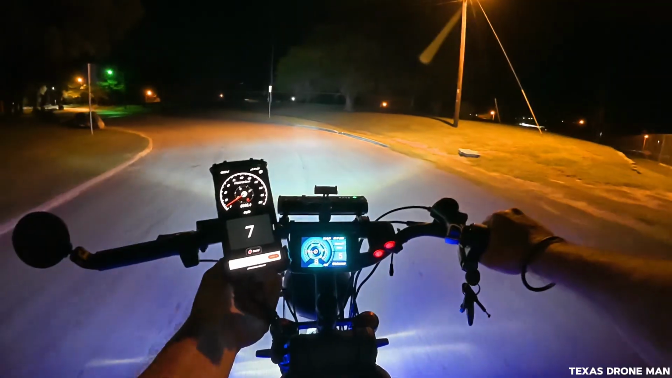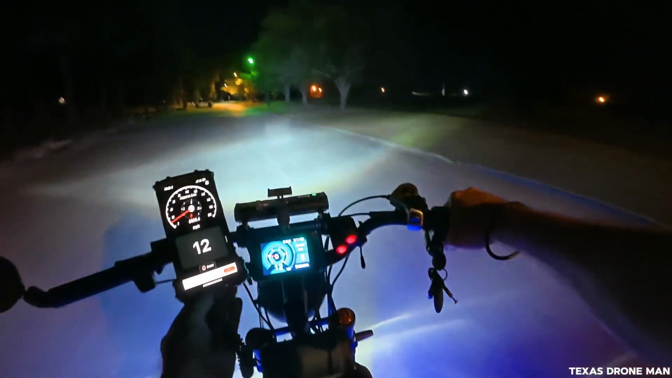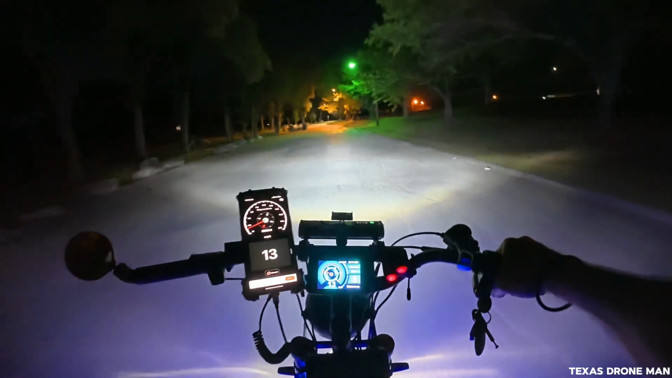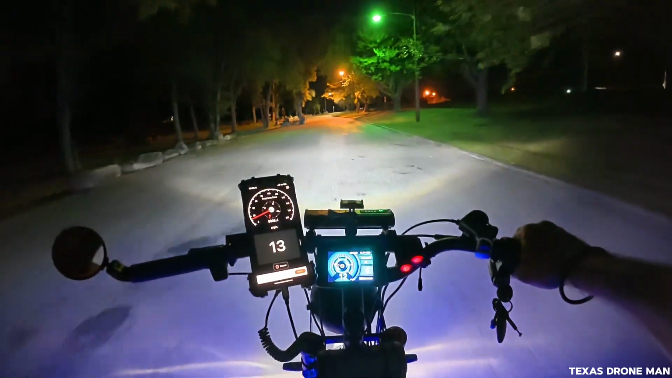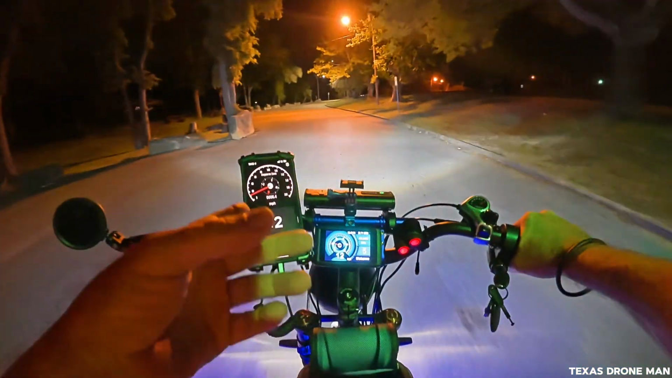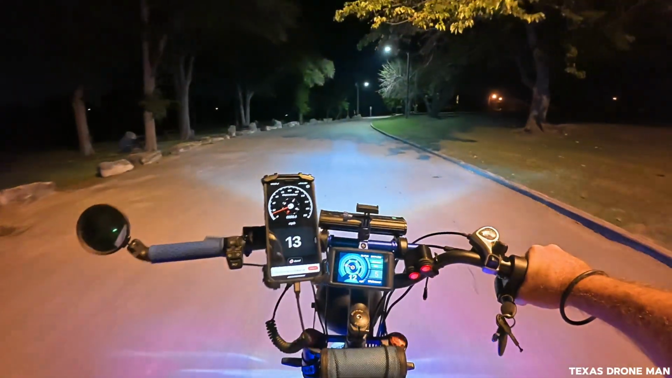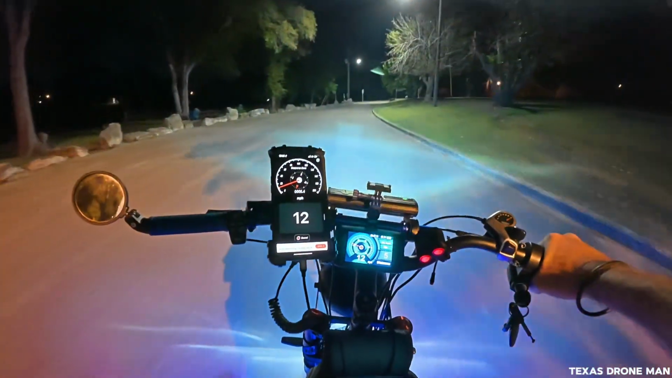There's a box under here, a little thing that mounts on the steering wheel. I think it's got 2 USB-Cs, which the phone works off of now. That's what's keeping my phone charged. I think it's got 2 USB-Cs and a USB-A on this one.